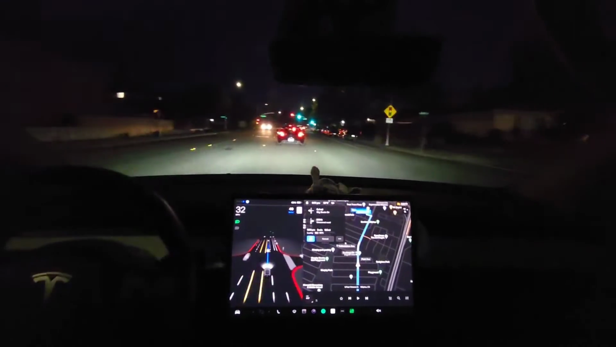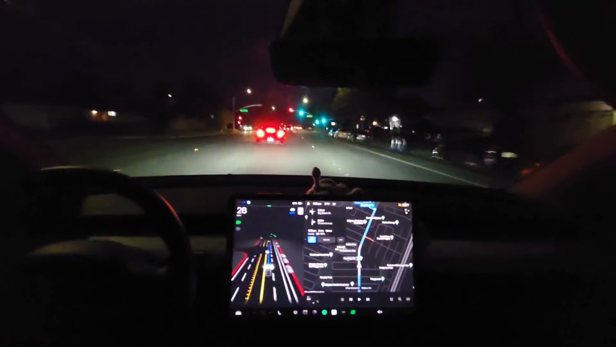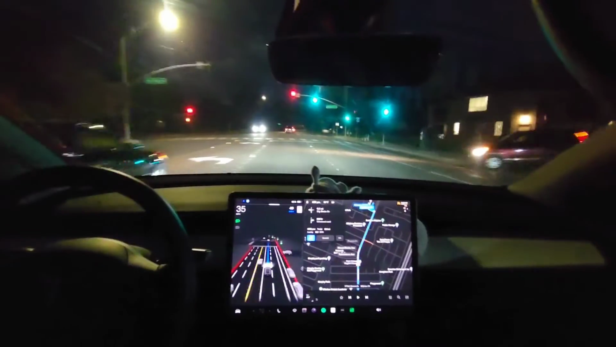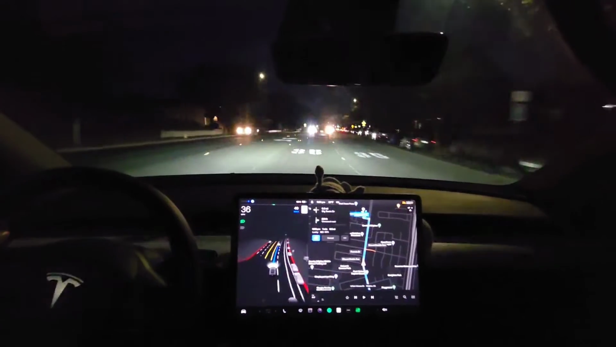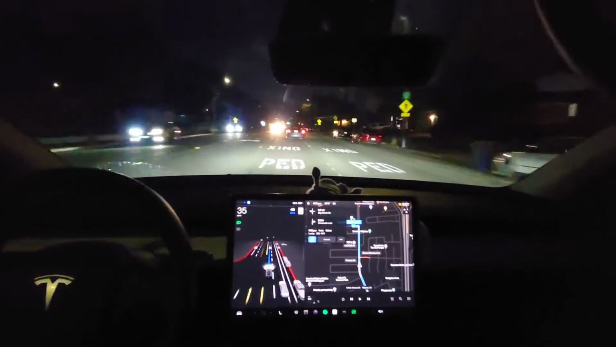It's asking me to put a little pressure on the wheel. They're turning left. The car slowed down a little bit and passed them. Wow, that's actually better. Before, it would slow down a lot more, waiting for them to go. I think it's doing it better now than before.